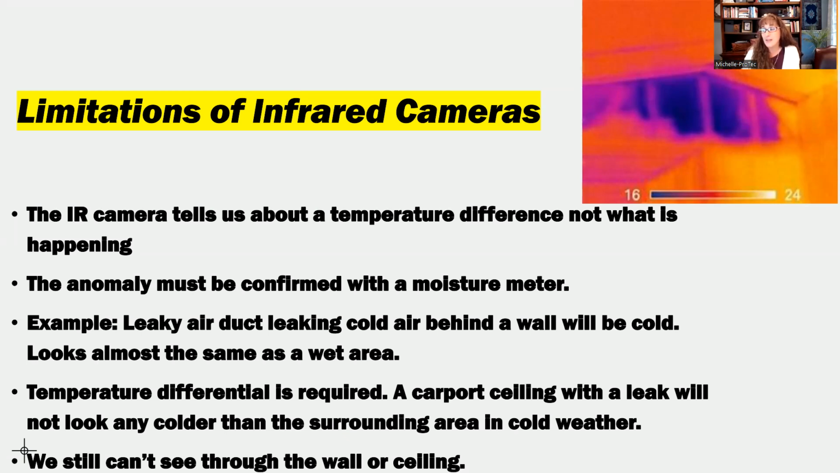And really important, sometimes people think that we can see through the walls with the infrared camera. We can't actually see through walls. It's not like Superman and X-ray vision. What it helps us to see is if there's a temperature change through the wall.